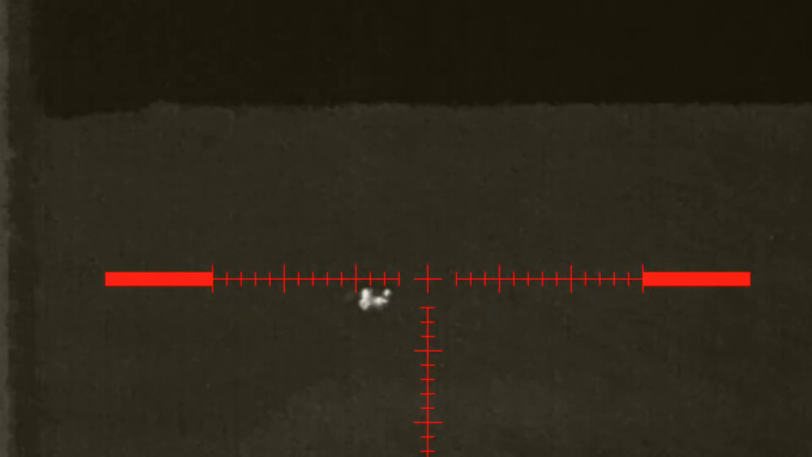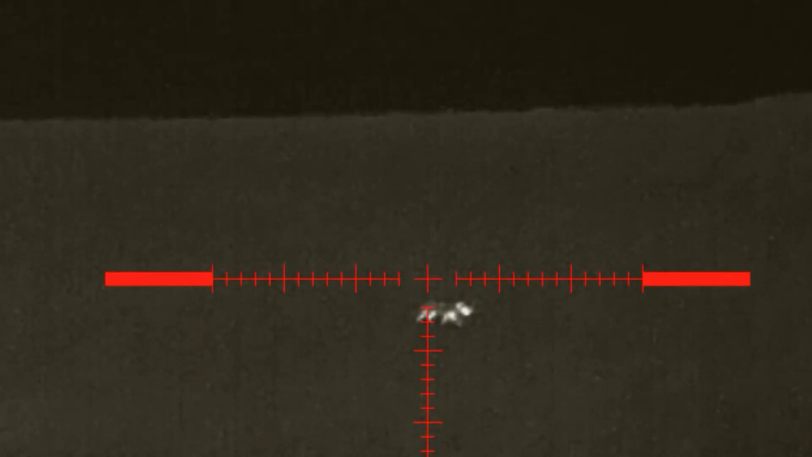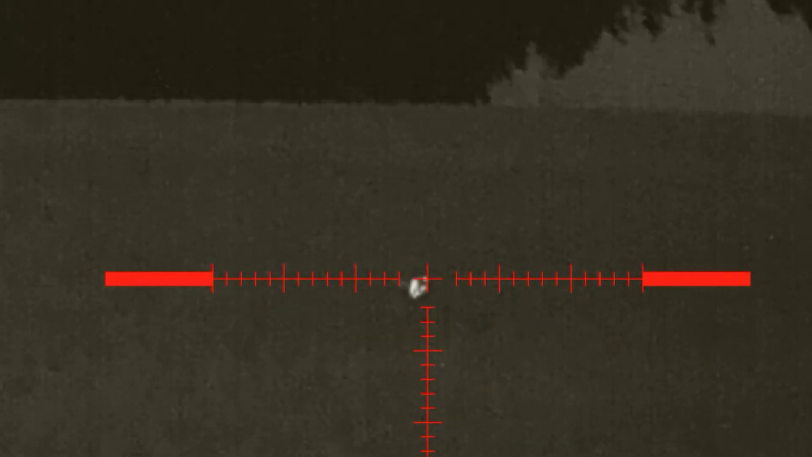Well, I've just shouted at the top of my voice. I couldn't have shouted any louder to try and get it to stop, so I could at least try and take a shot at it. But it's actually starting to go further up the bank, and it just can't hear me at all because of the wind. Because the wind's blowing so strong, I'm not going to try to take a shot at that range, just in case I wound it. So I'll wait and see if it comes back round again. I'm 99% sure it will, because it seems to keep coming down towards the pen.